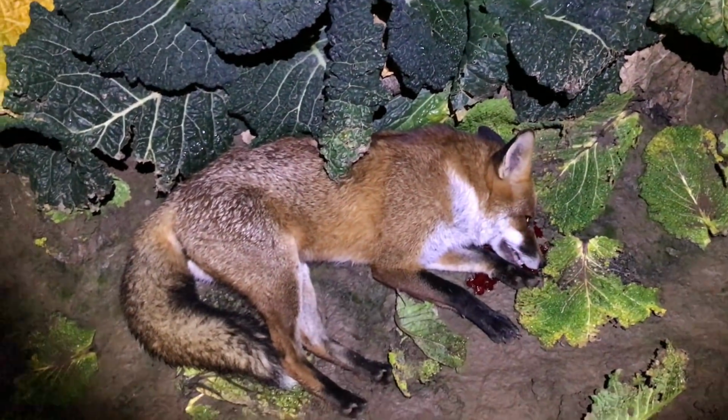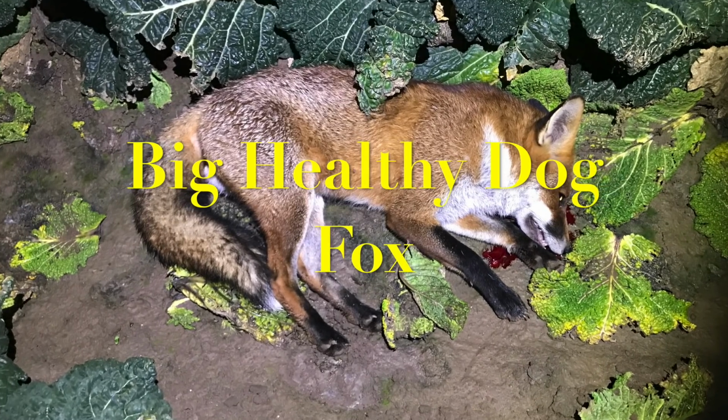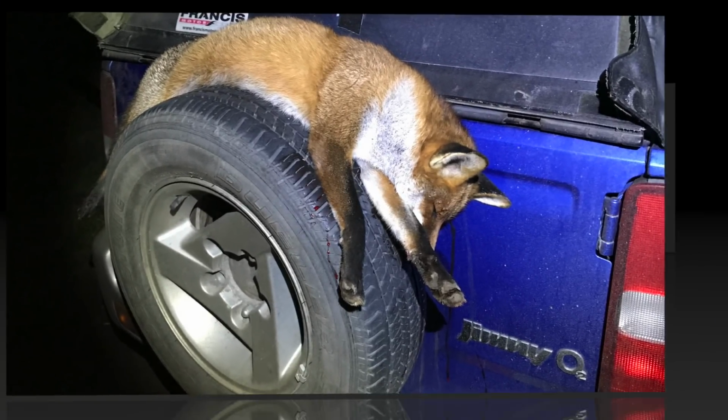As you can see, he was a monster dog fox. We actually have some cover crop in the neighbouring field, and there's my car. I stood just in front of the car, off the Primos trigger sticks, shooting into the cabbages. That night we only ended up with the one. I placed it on the back of the car and chucked him in the incinerator on the way home.